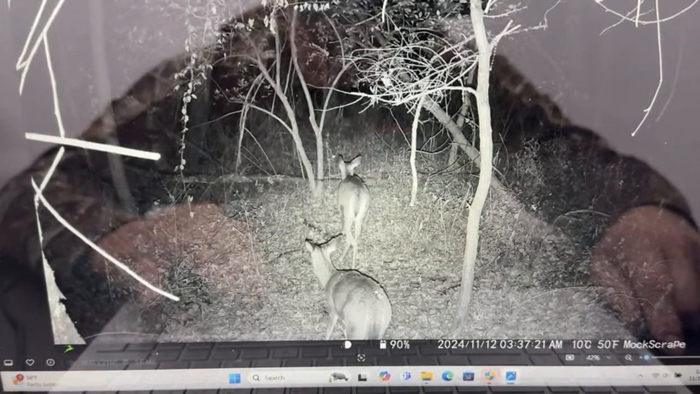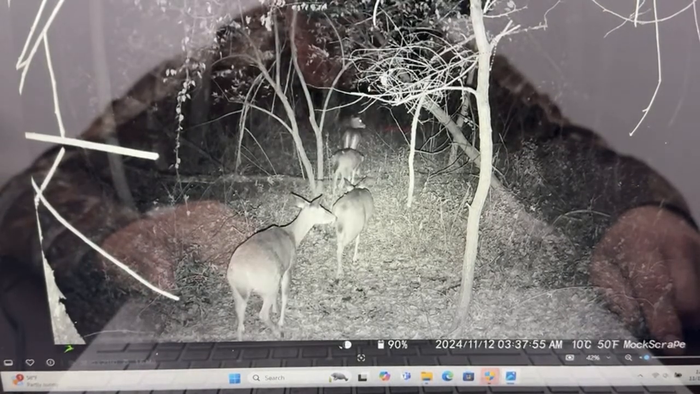There's 2 doe coming in. That is like 3:30 in the morning. Oh, there's 4 doe there now.